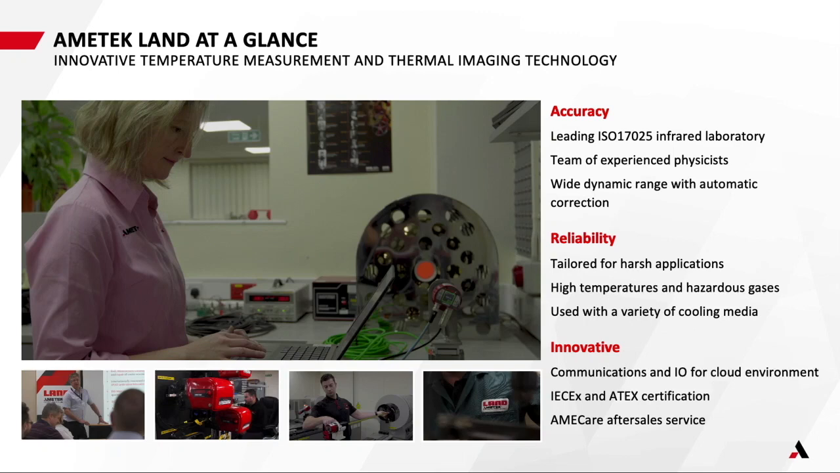Reliability is obviously a core focus, considering the harsh applications, the high temperatures, the low temperatures, the toxic gases, heavy dust environments that we operate in. And we use a variety of cooling media to achieve that reliability, which I'll talk a little bit about today. And then we innovate.